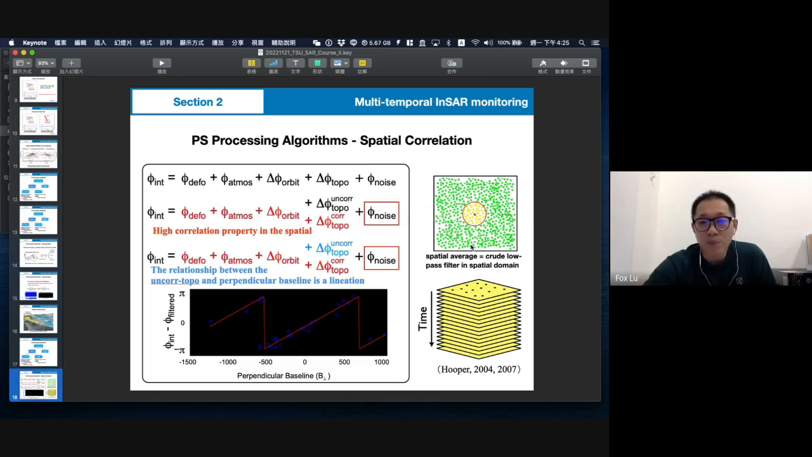So first you choose a radius, maybe 5 meters, 500 meters, and then choose a lot of pixels and use a low pass filter within this radius to pick up pixels that should be correlated with the topography.